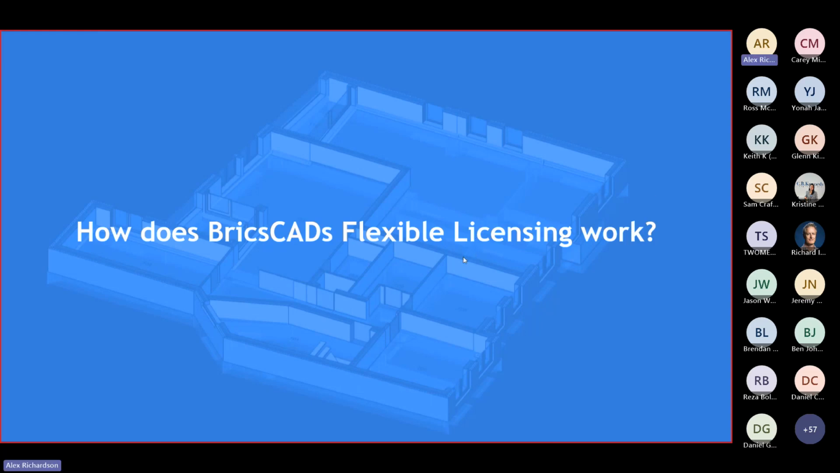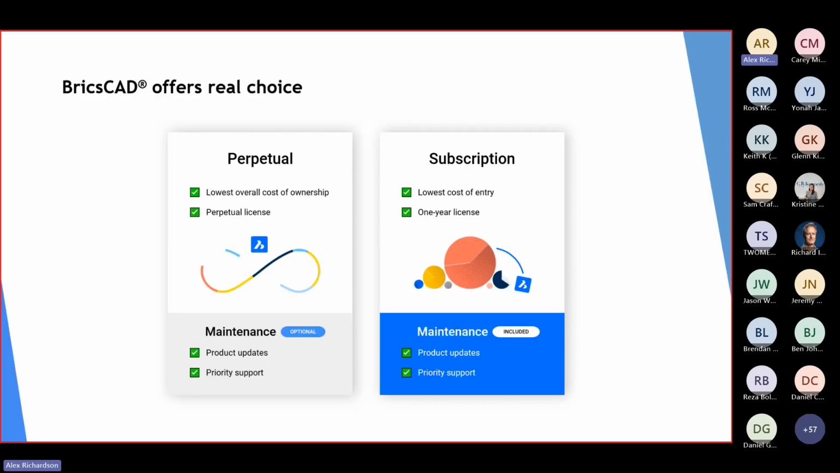I'll continue with a few more slides about BricsCAD's flexible licensing options. BricsCAD offers two main types of payment options. There is perpetual, which offers the lowest overall cost of ownership, allowing you to own the software and pay an optional yearly maintenance fee for updates and priority support. Or you've got the subscription option, which is the lowest cost of entry into CAD and allows you to purchase the license for one year. The maintenance fee is included with the subscription. So perpetual is an outright purchase with optional maintenance, or you pay a subscription yearly.